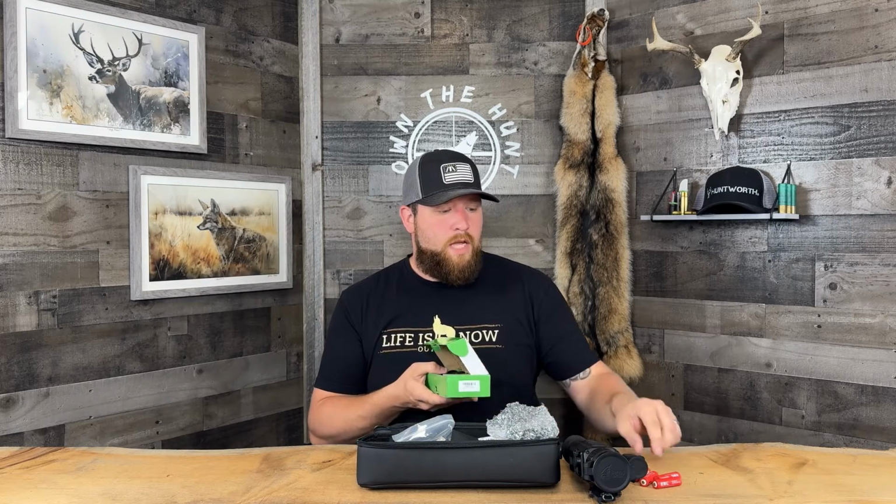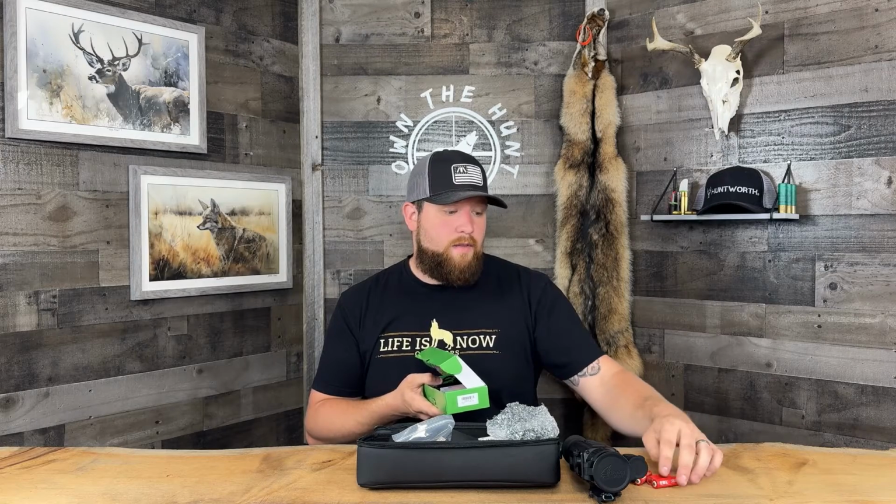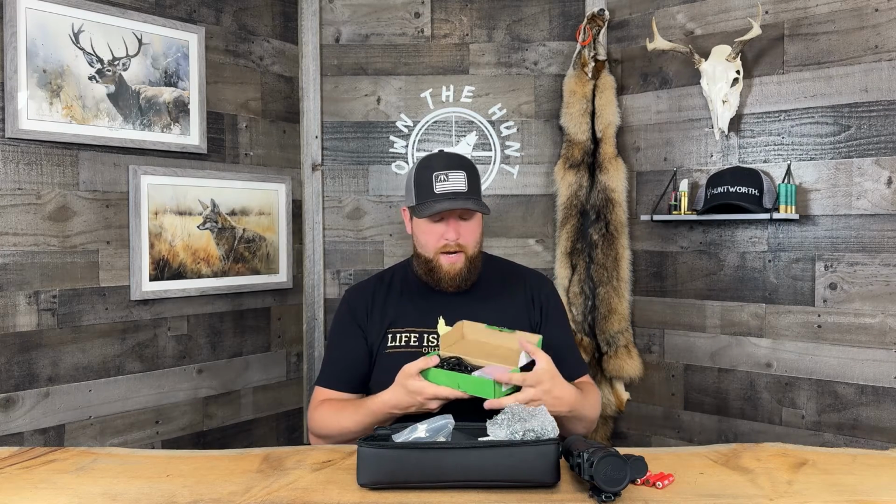So if you pick up this scope, I would highly recommend you pick up an additional set of batteries. Logan did some testing over at Fall River Shooters, and he tested numerous different AA batteries. The batteries they send along with the scope are made by a company called EBL. They're a 3,000 milliwatt hour, 1.5 volt lithium ion rechargeable AA. Logan found that Bering Optics must have also done some testing, because the batteries he had the best results with were actually identical to the batteries Bering sends with the scope.